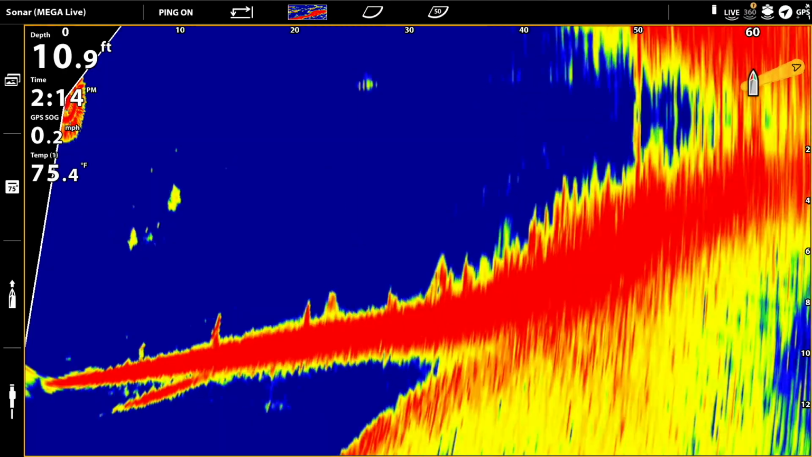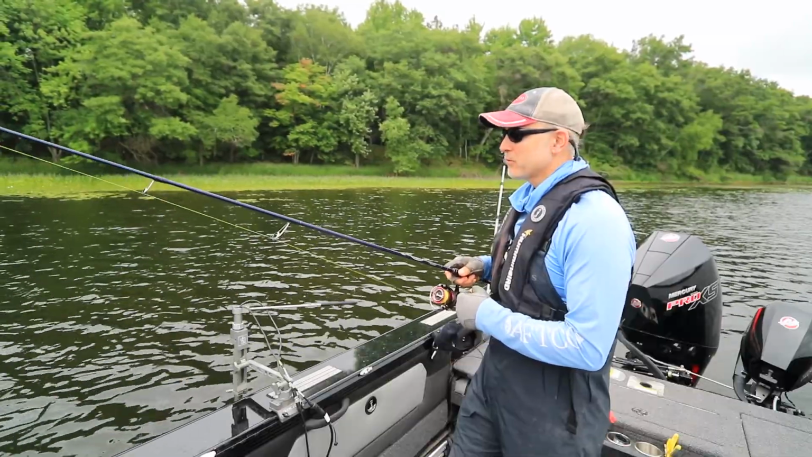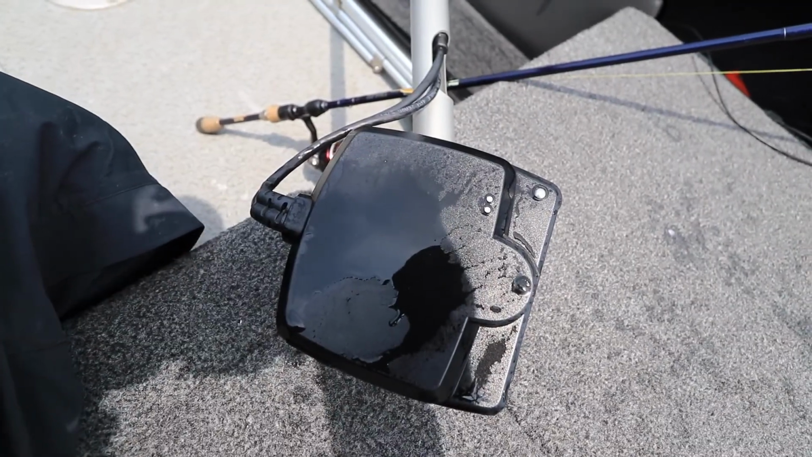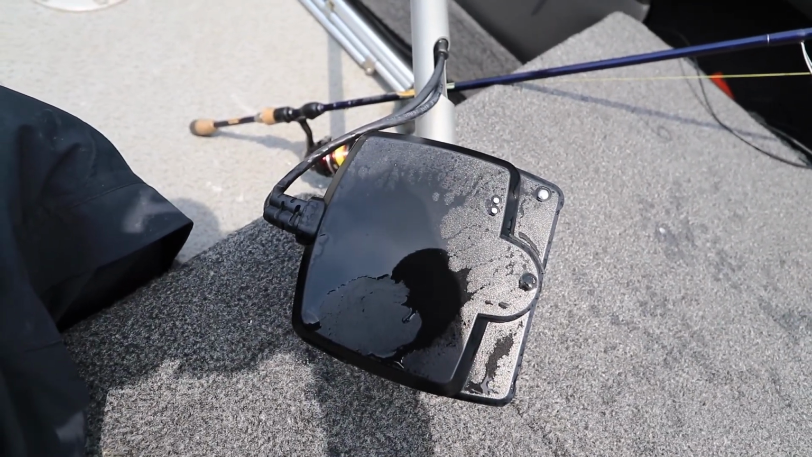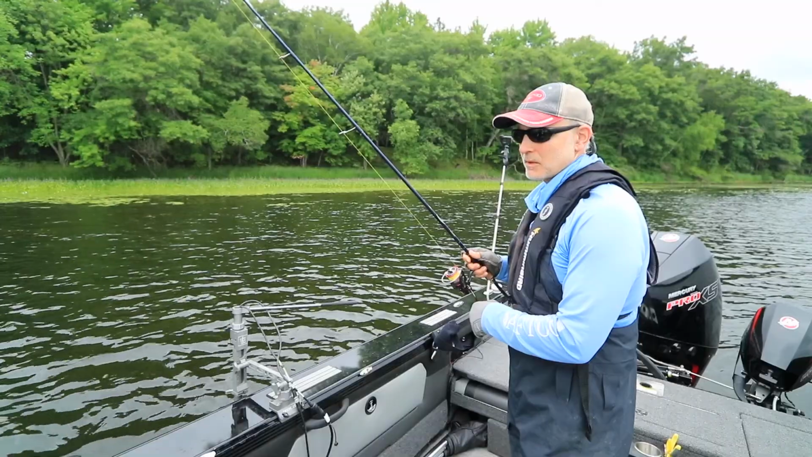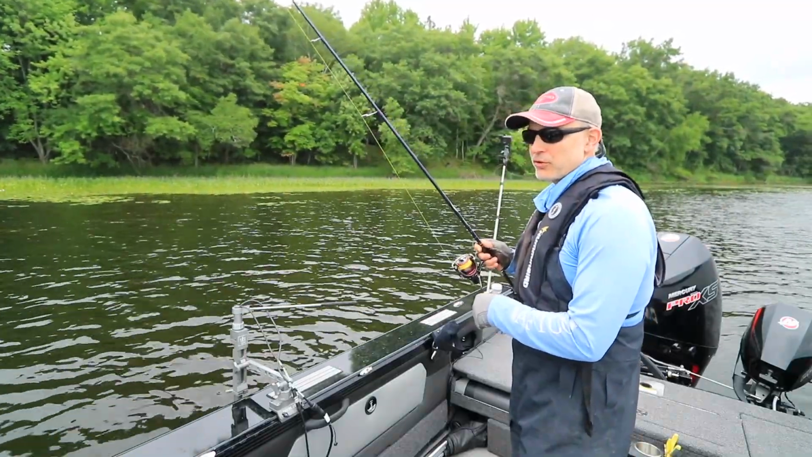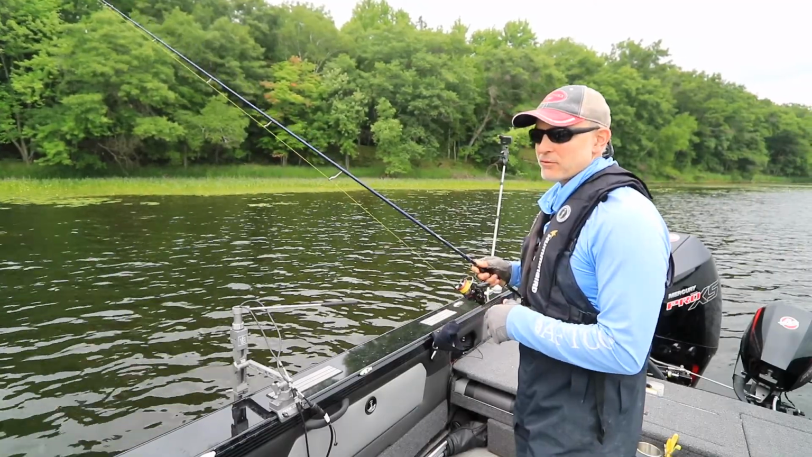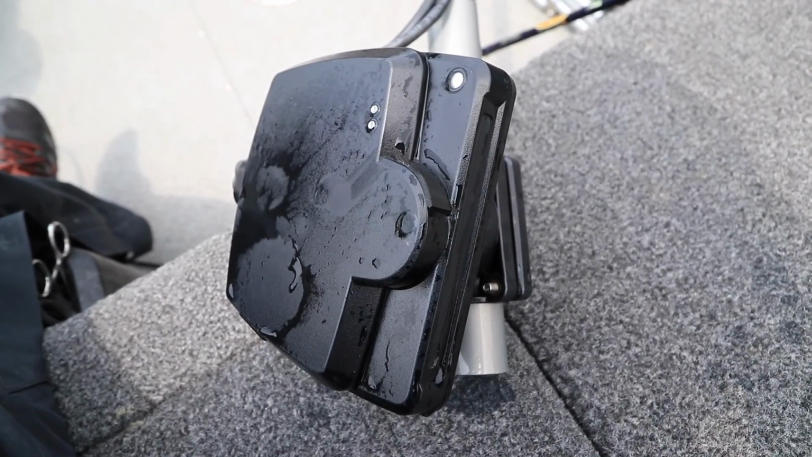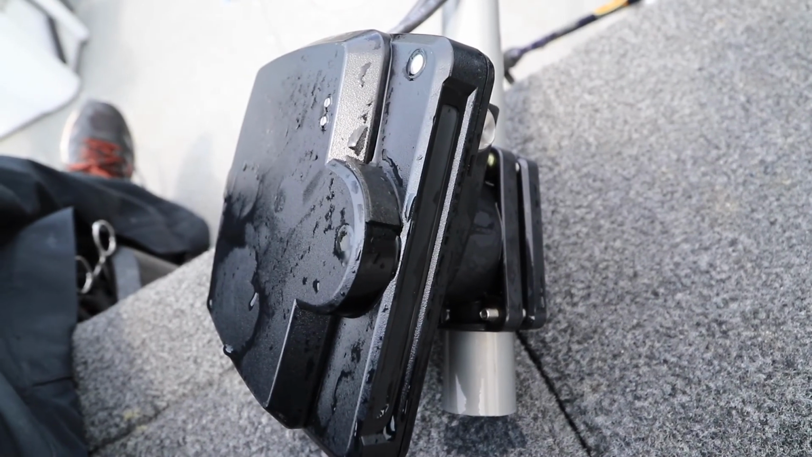So let me start by talking about how I have my MEGA Live transducer configured, the hardware configuration. First of all, I'm using the transducer set with an angle of 70 degrees. So that's 7 clicks up from straight up and down. I'm also using the large foam mask. So that's the larger of the two sizes that is provided with that MEGA Live transducer. And I have that larger foam mask covering the upper portion of the transmit window, that semicircle that the MEGA Live beam is broadcast from.